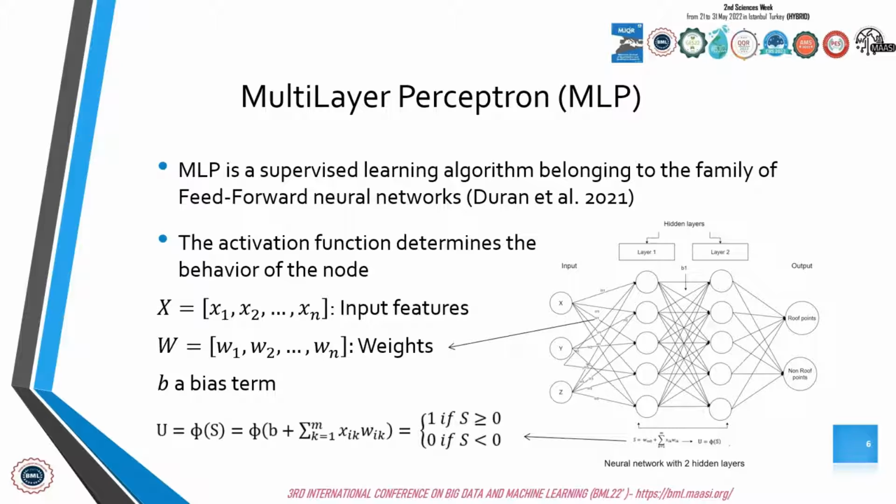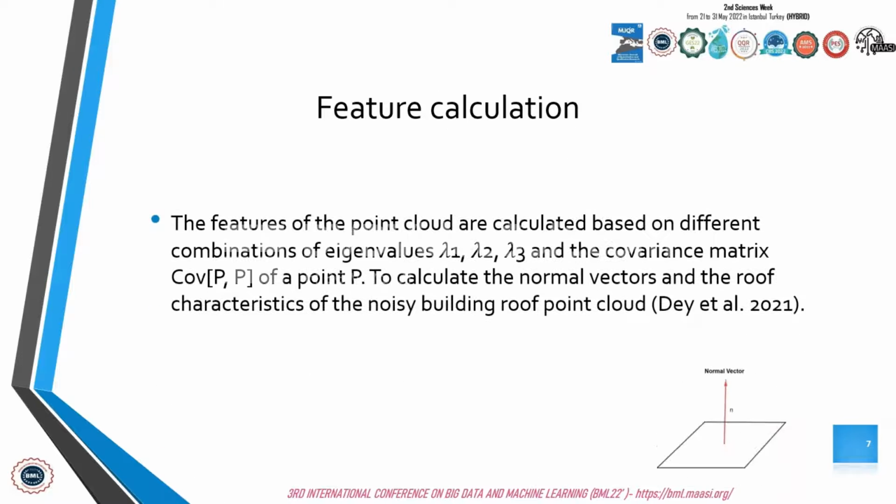It consists of input layers, hidden layers, and output layers. The activation function determines the behavior of the node. It combines the input features and their weights plus a bias term. We also have calculated the feature values of each point using different combinations of eigenvalues and the covariance matrix of a point to calculate the normal vector and the roof characteristics of the noisy building roof point cloud.